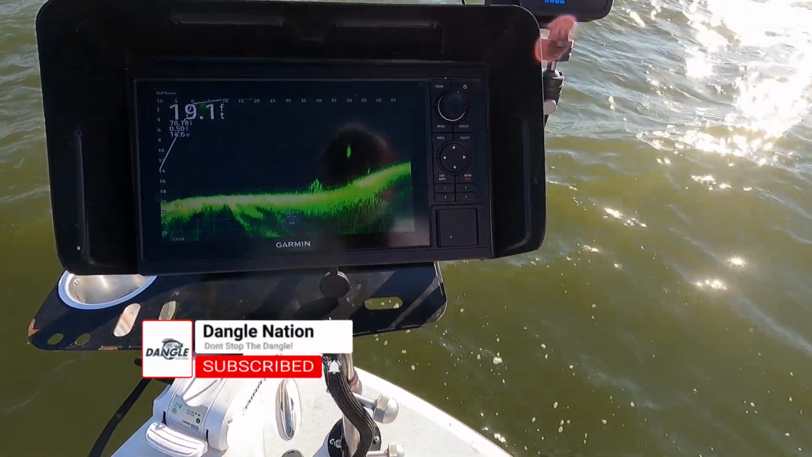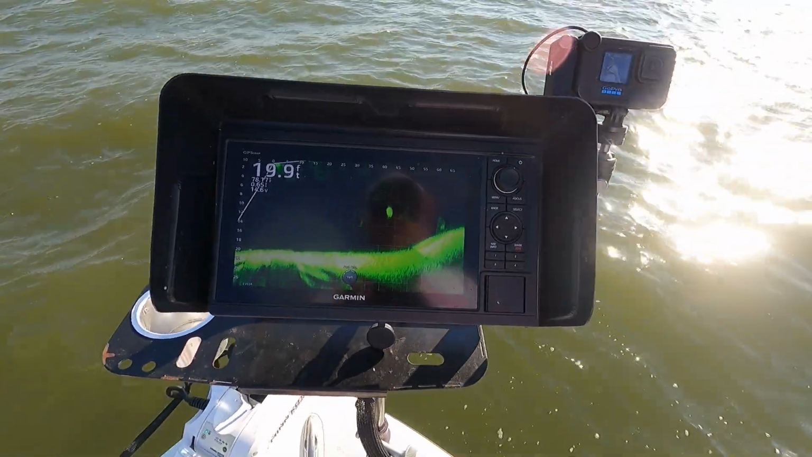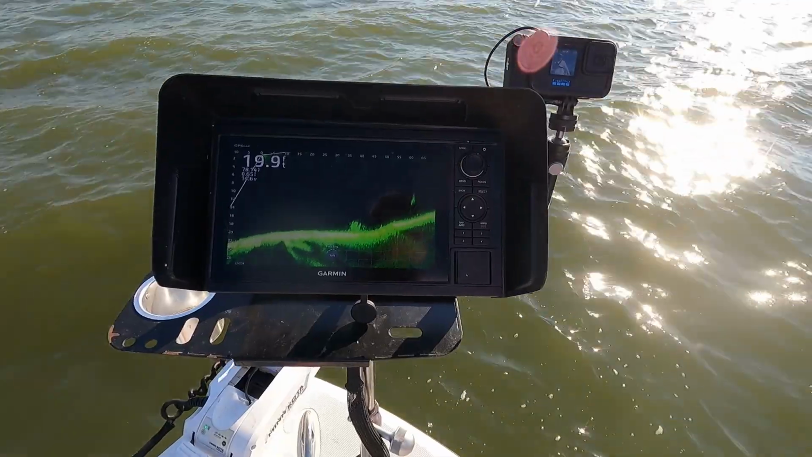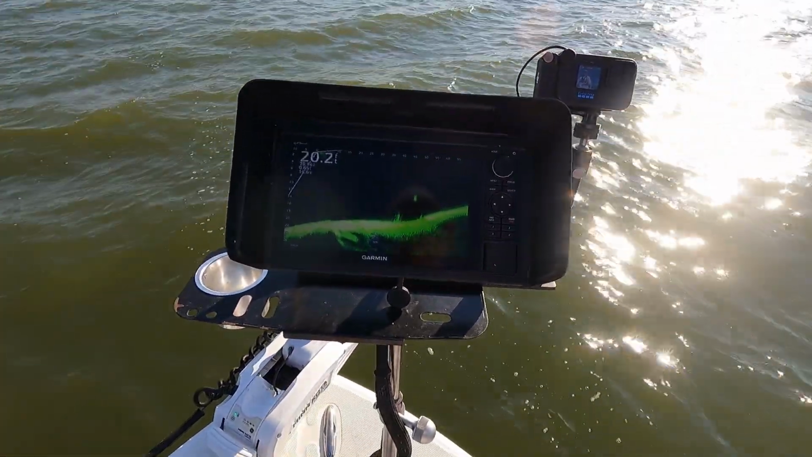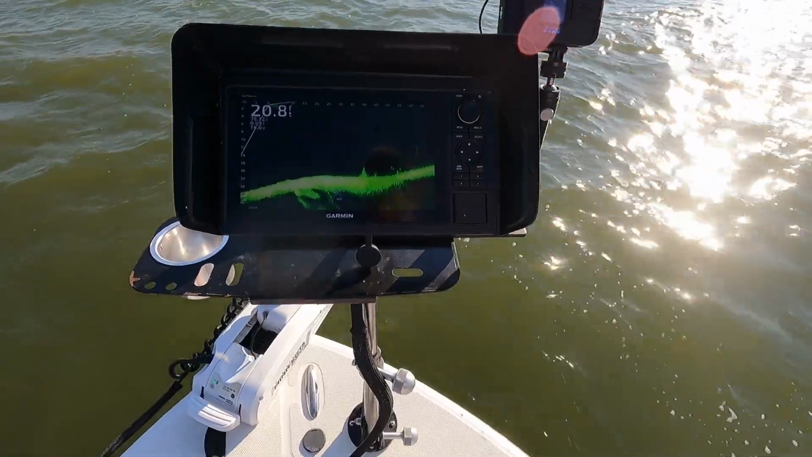That's good news. We also have what looks like a floater. 2 floaters right there adjacent. So this pile is not moving. It is small, but it is a pile. So we're going to sit right here for just a second and let the boat get its heading.